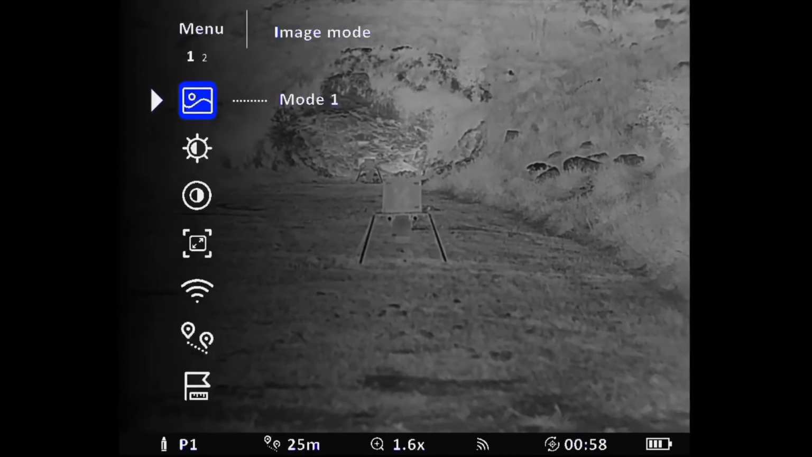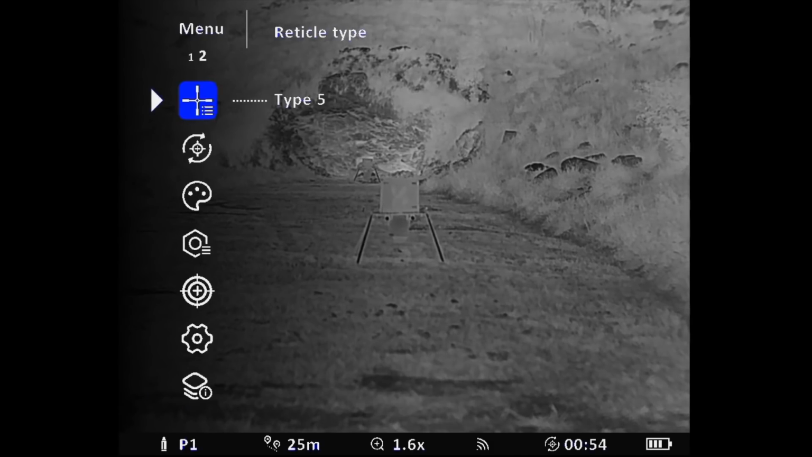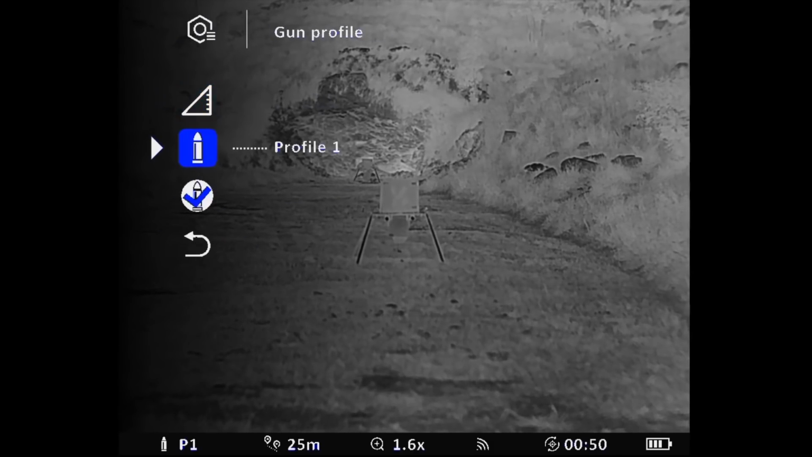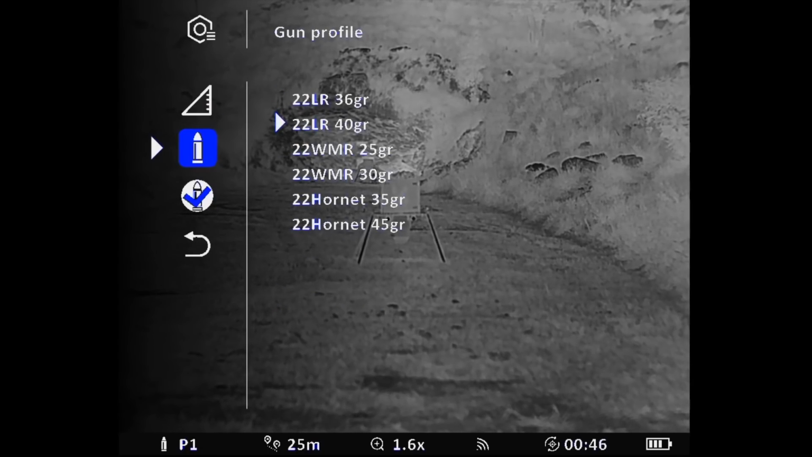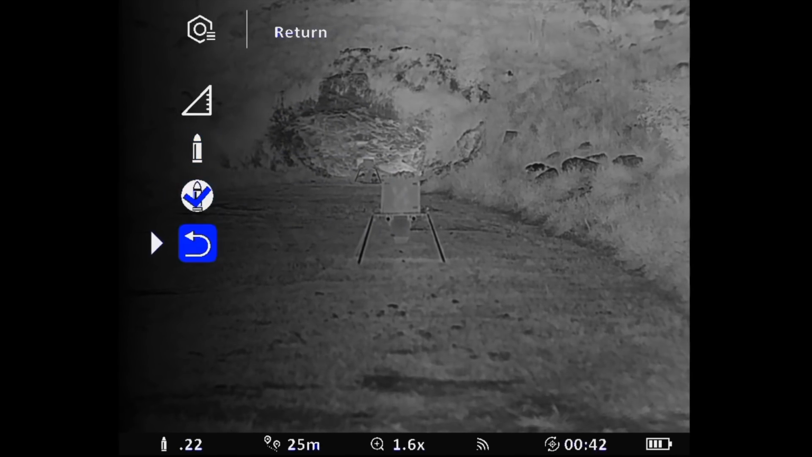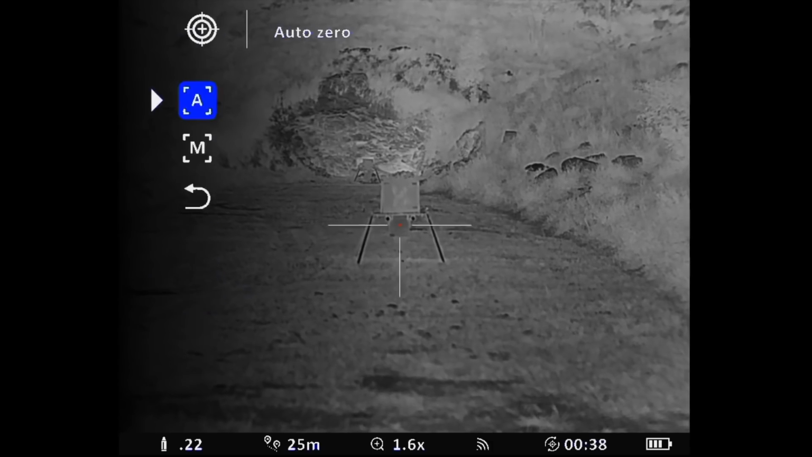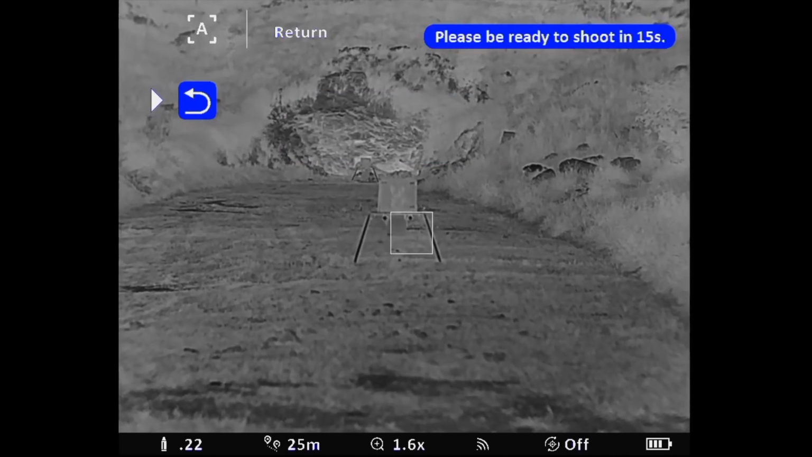Okay, so our target here is at 25 meters, so let's go into the menu system here. Now we don't have audio recording with the optic, so it's just going to be the voiceover here, guys. So we go into profile first of all, 22 LR, and we'll choose 40 grain. Go back. Then we go to zeroing, auto zero. Please confirm the zero range is 25 meters, yes.